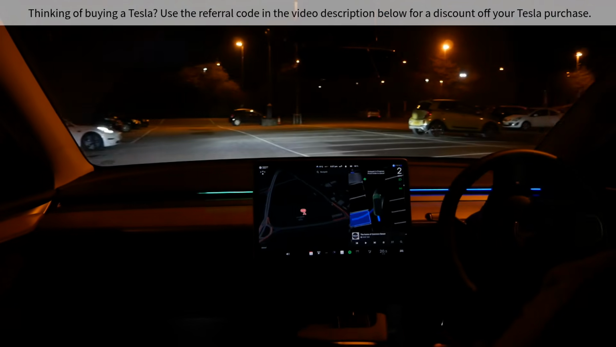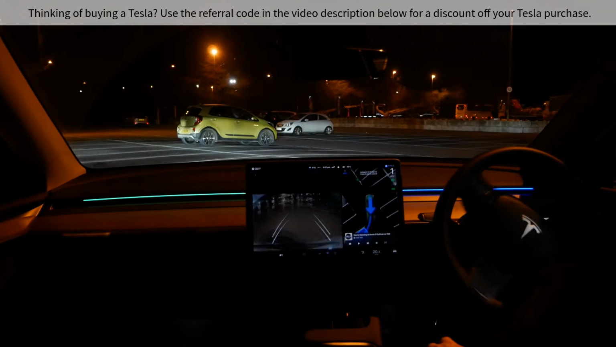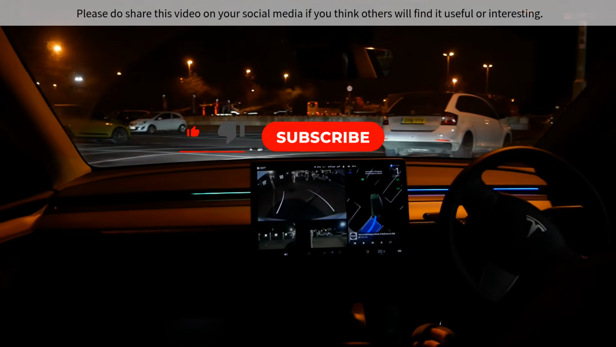Overall, I'm surprised how well Hardware 3 cameras cope in the dark, and the majority of the time Autopilot, Park Assist and AutoPark work just the same as they do in the daytime.